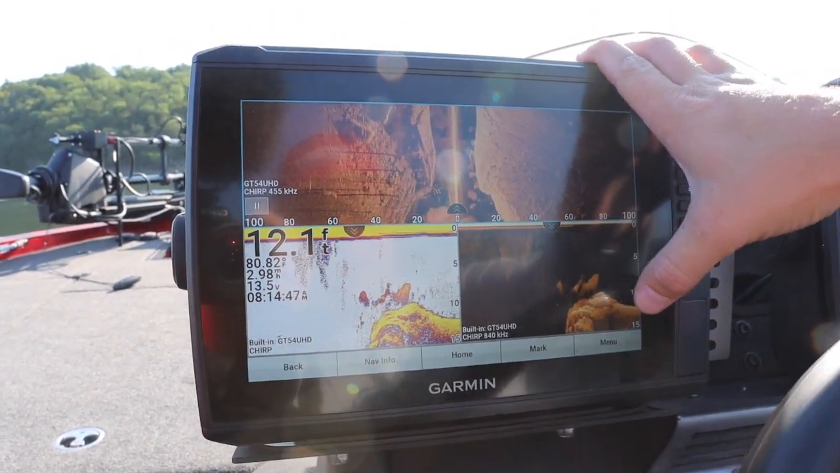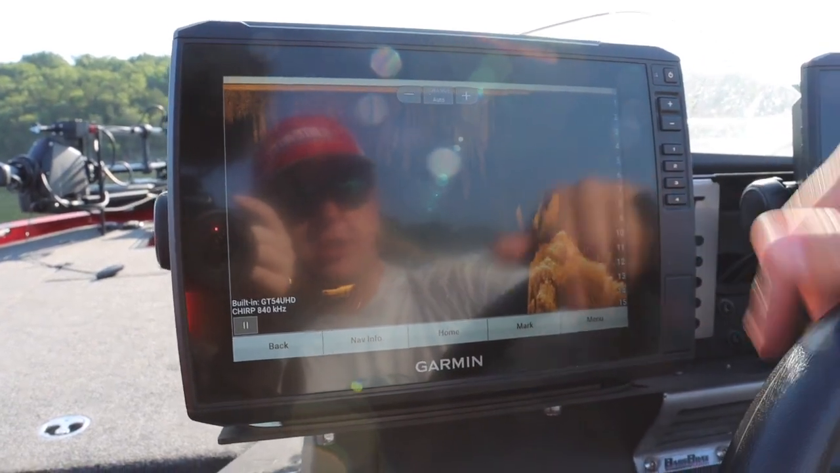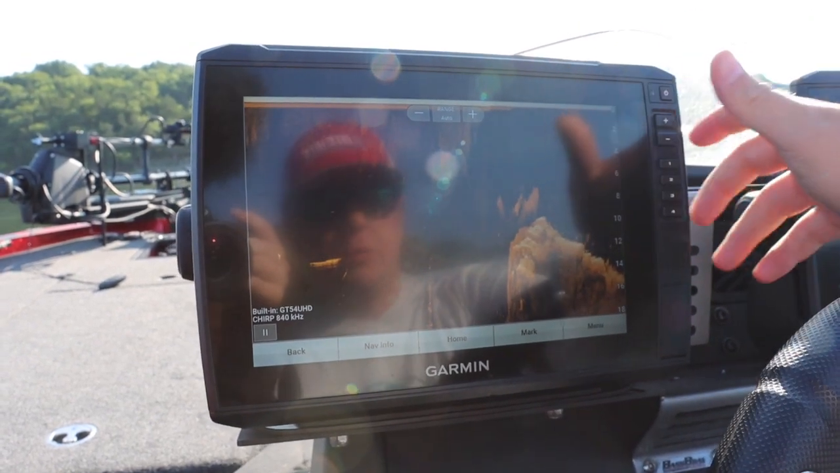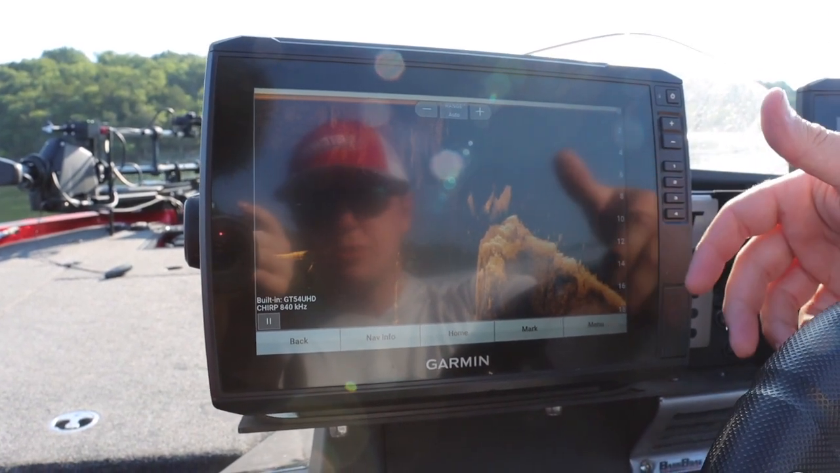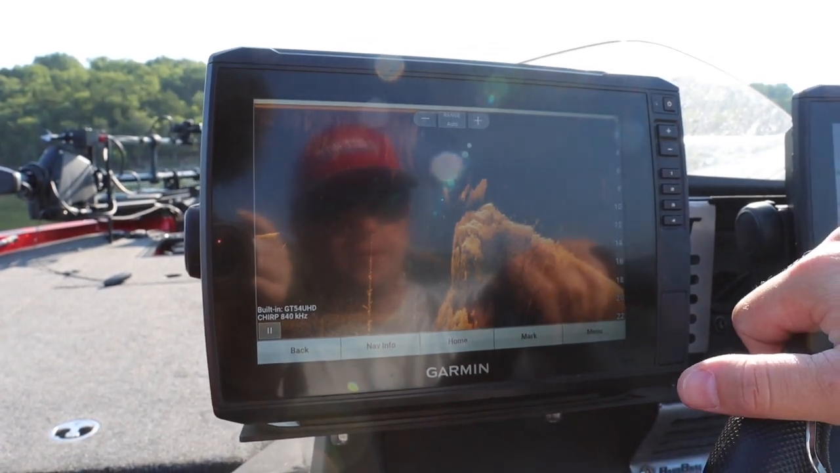So I'm going to go ahead and click on my Downscan. So right here, you can see all those little dots there on the bottom, those are all fish. So we can see they're right there at the nose of that point, roughly about 10 to 12 foot, there's a good little school of them, and they're right there next to that bait feeding. So them fish are probably going to stay close to the bottom, they've got bait in the area, and they're going to be here for a little while.